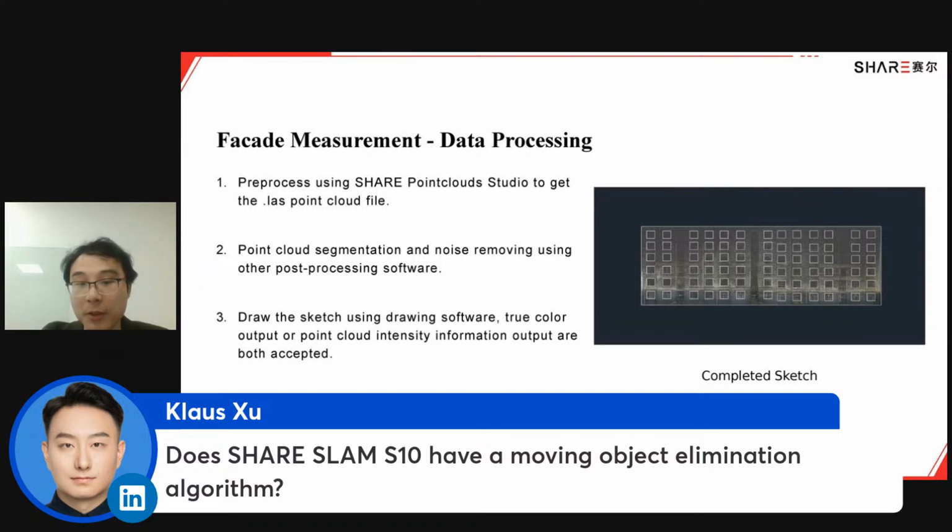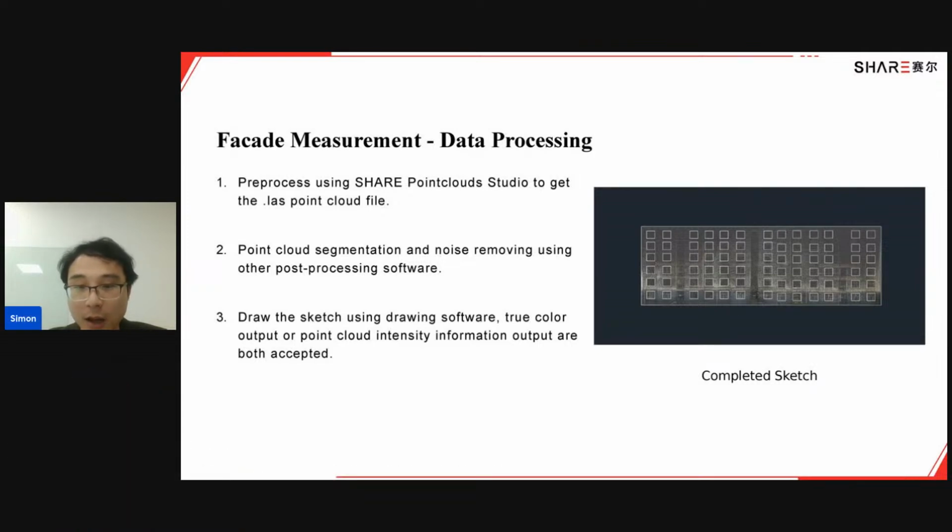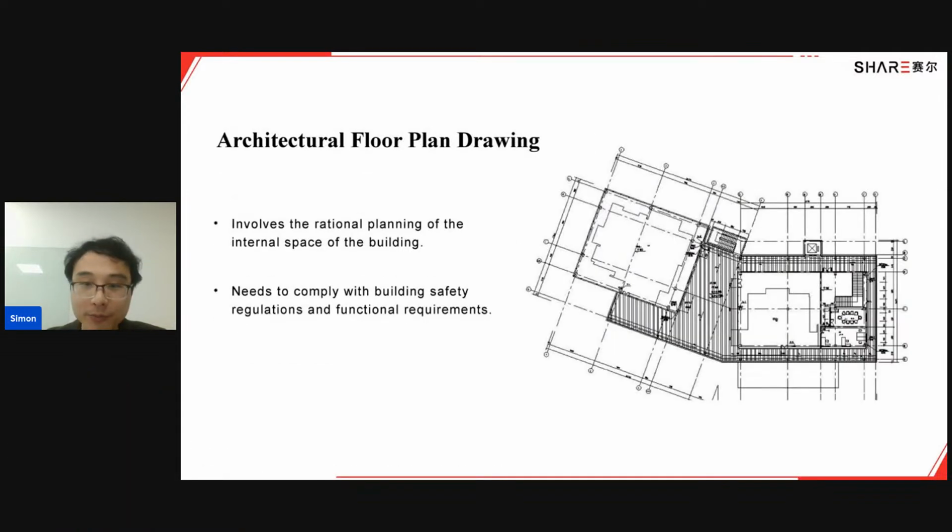Our algorithm removes all of this, and the point cloud will not contain those moving objects. Thank you for your questions, and let me continue with my slides.